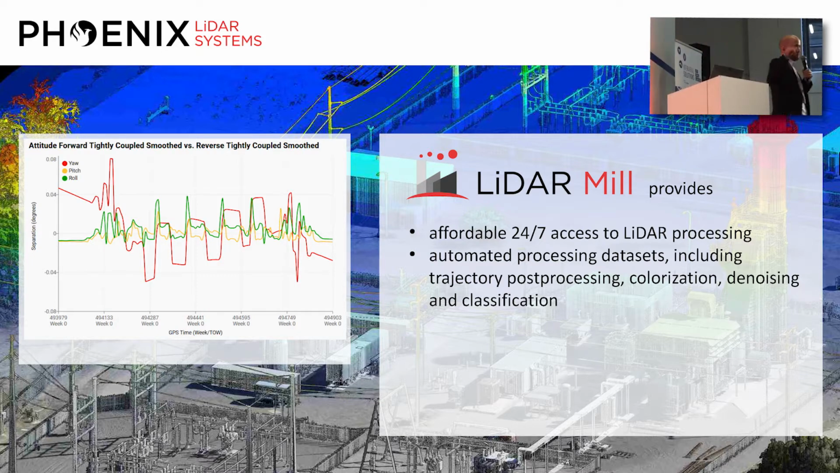To extend the current offering and offer an affordable and easy entry into LiDAR post-processing, we constructed LiDAR Mill. LiDAR Mill is an interactive website that allows you to subscribe for an affordable price and upload your LiDAR data. LiDAR Mill accepts any subset of LiDAR survey data. So you can start with just the reference station and the rover's IMU and GNSS data to compute a trajectory, or you can also add your actual raw LiDAR data and camera data.